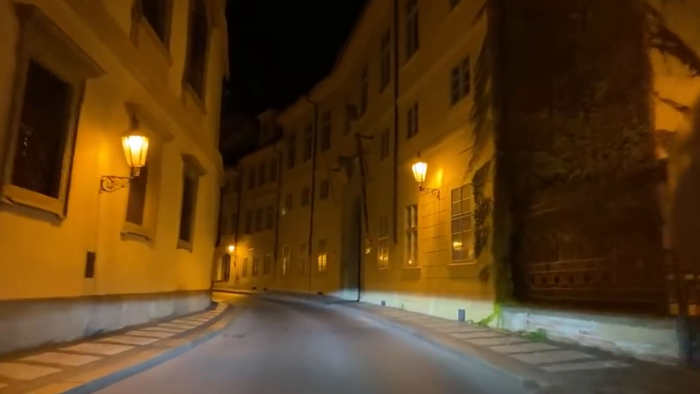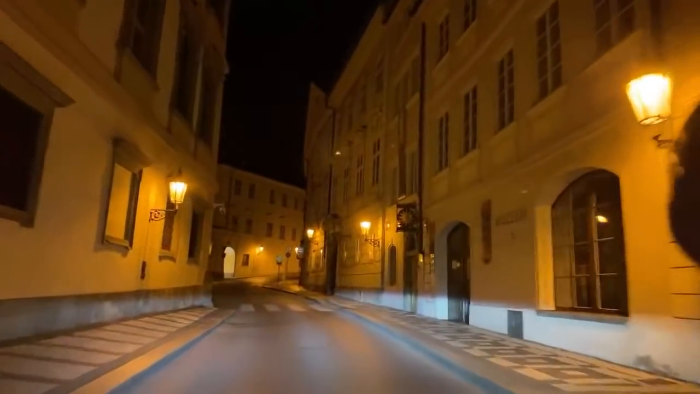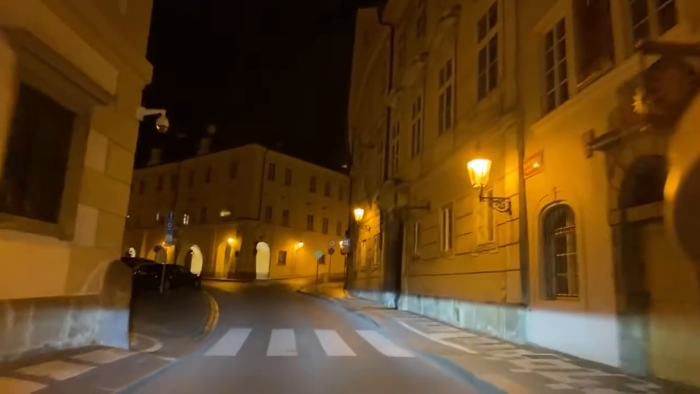Imagine if I was on one of the hop-on-hop-off buses and people would be like, "What's this building?" I'd be like, "I have no idea." Yeah, that'd be me.